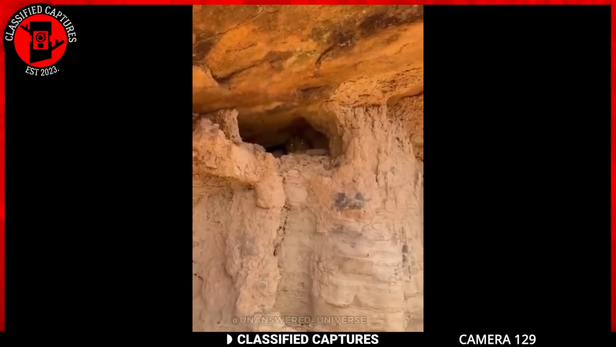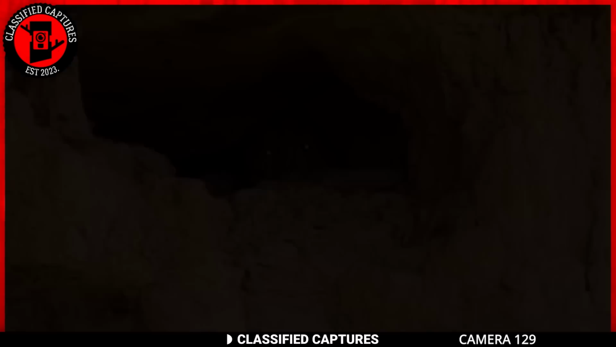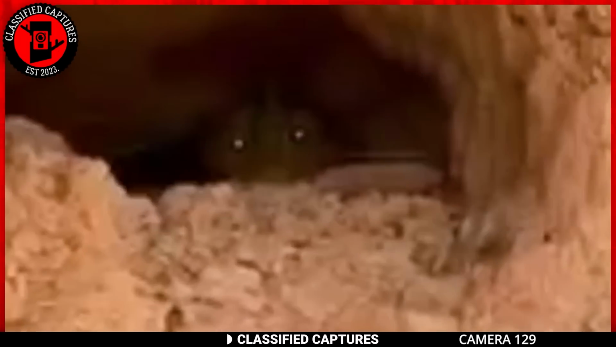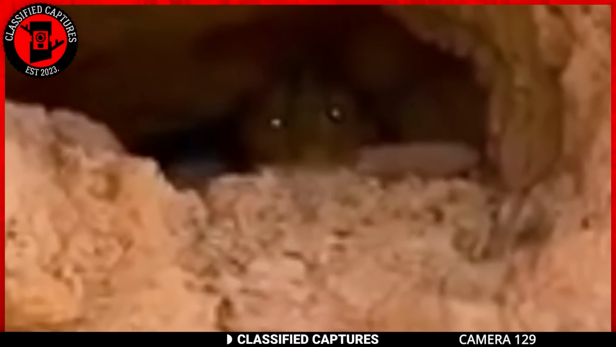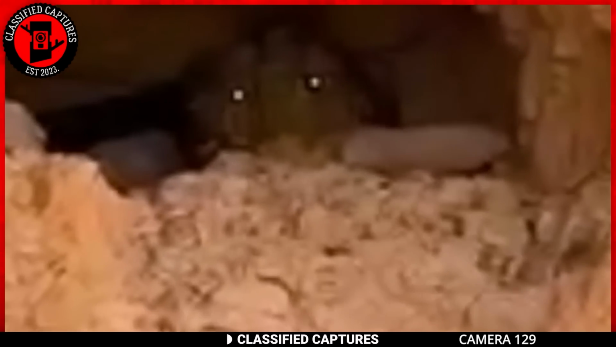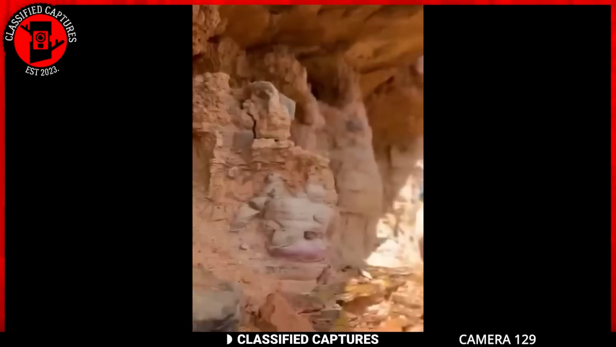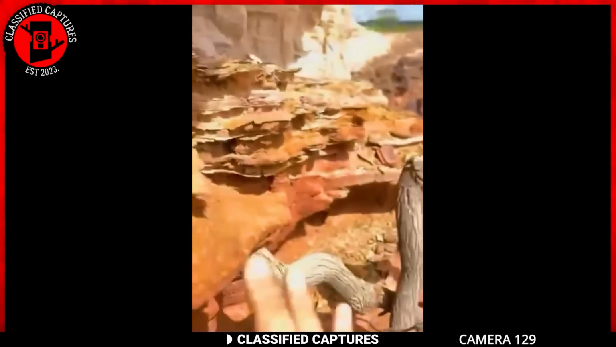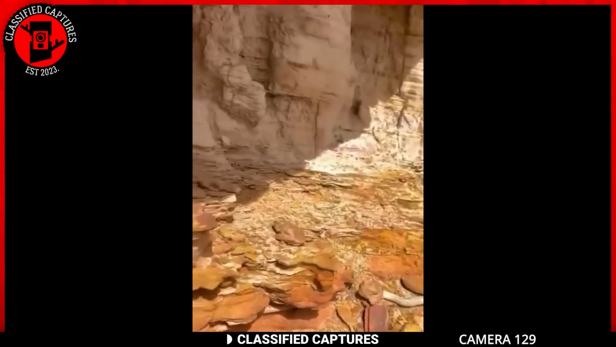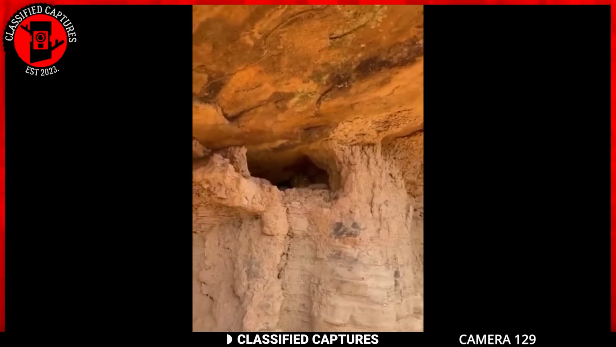Some suggest it might be a mountain lion, a known inhabitant of caves in remote areas. I mean, these creatures are known for their elusive behavior, and their reflective eyes in low-light conditions could create the appearance of glowing eyes like we see in the footage. There are others, however, who entertain the idea that something far more sinister might be afoot, perhaps a mystical creature hiding in the cave. Having seen it, what do you think?